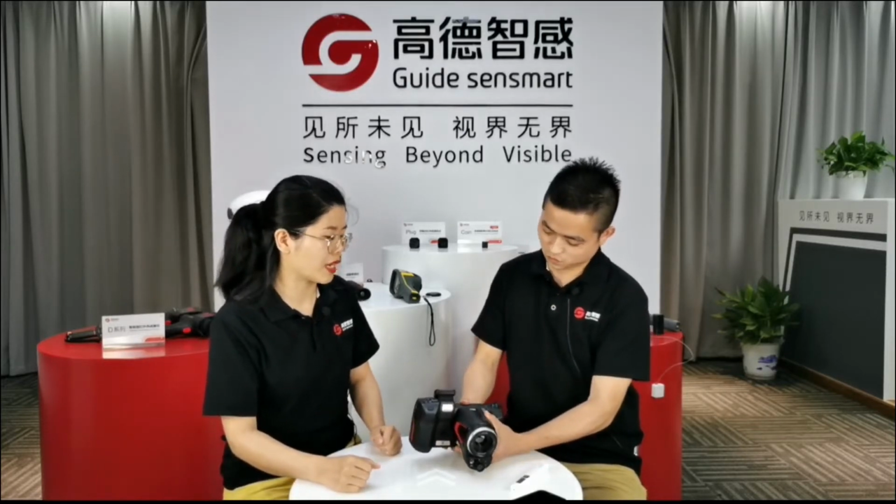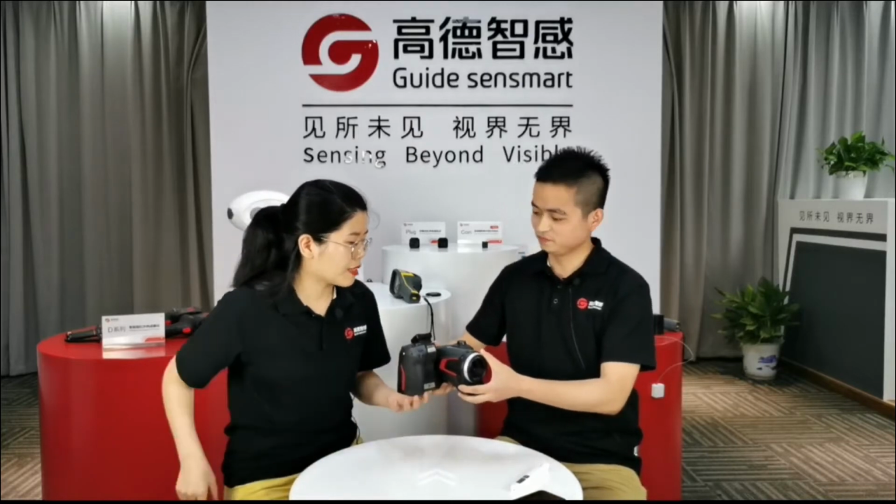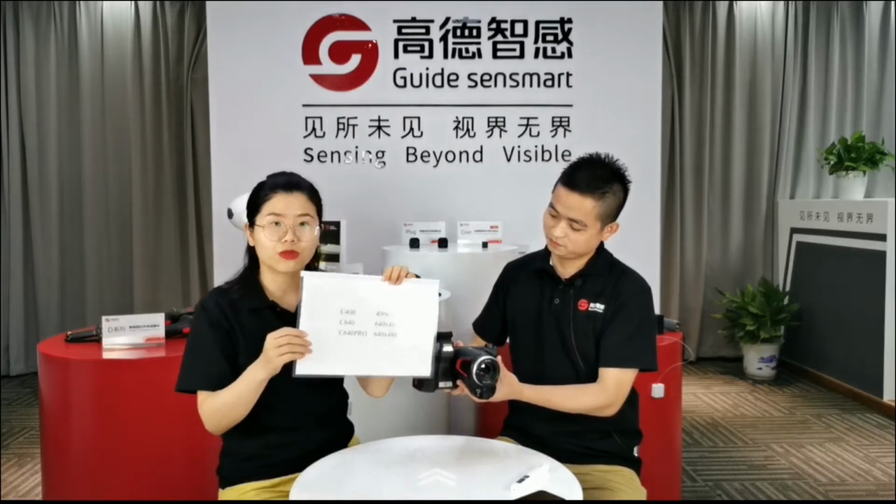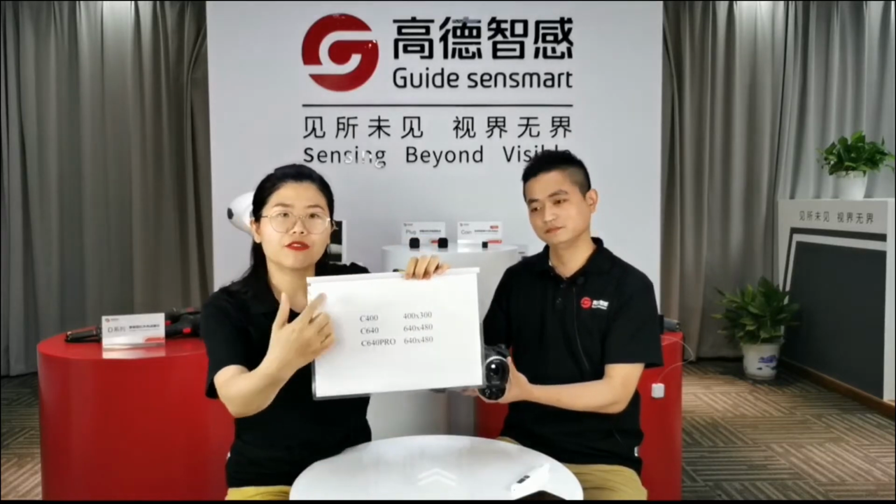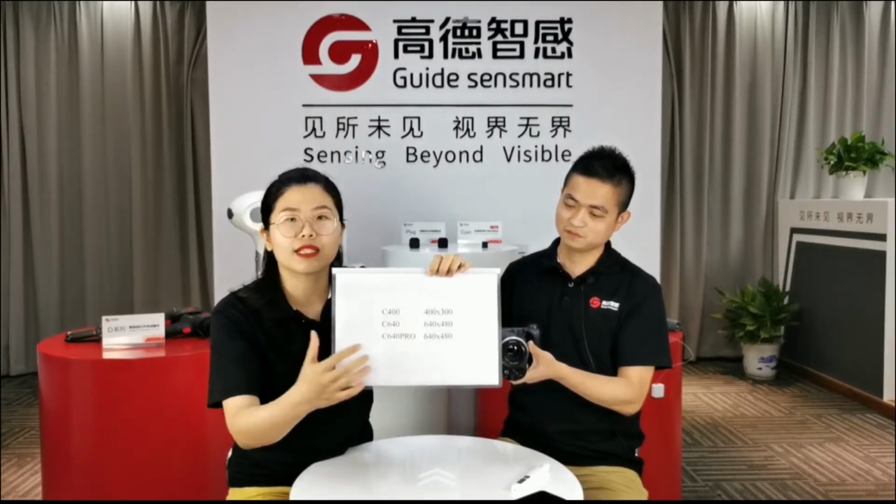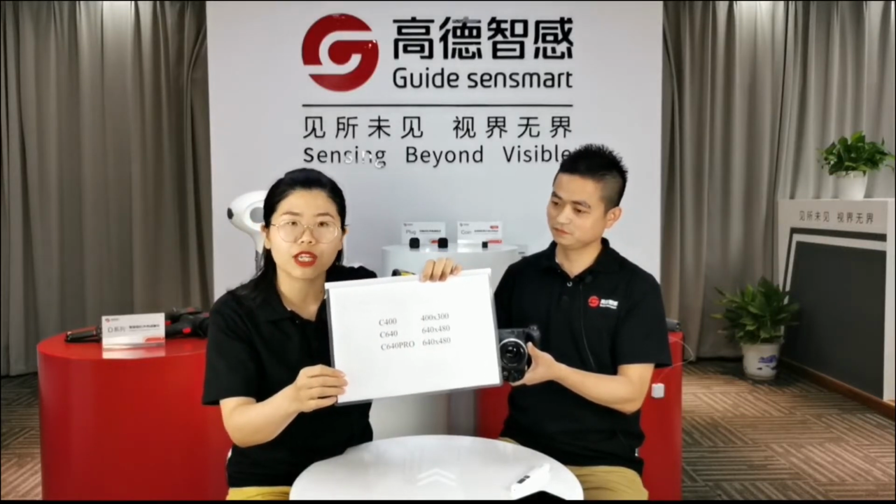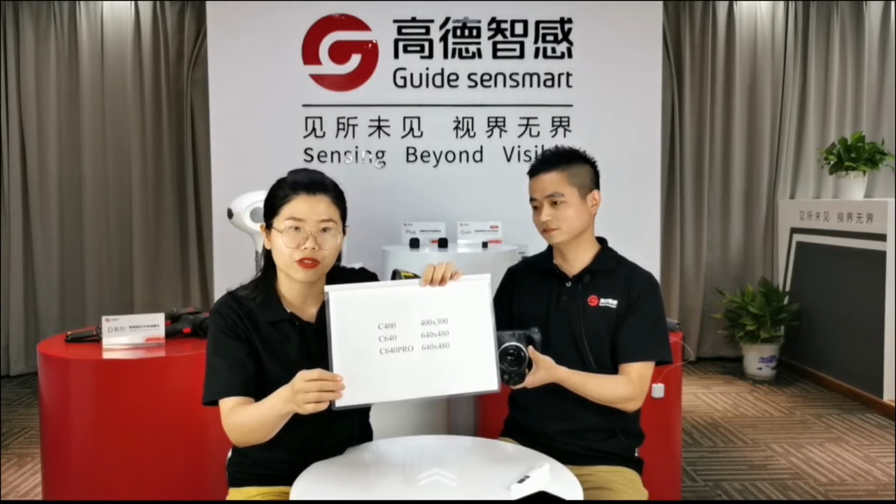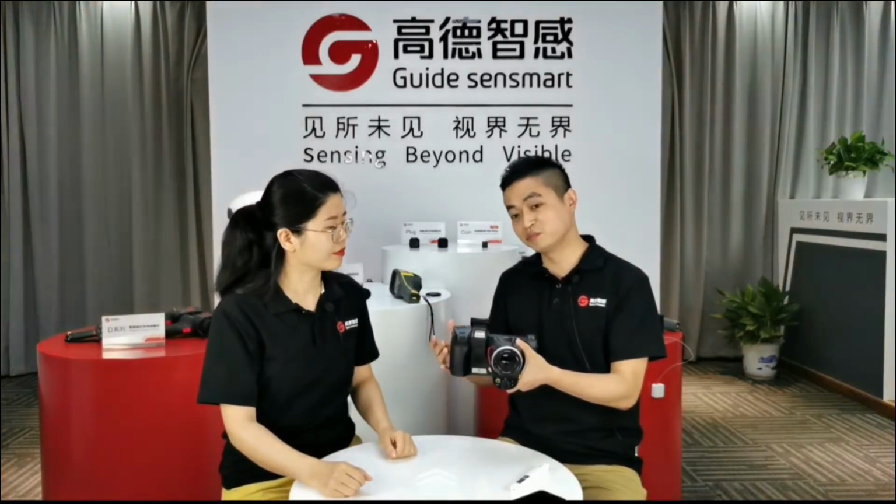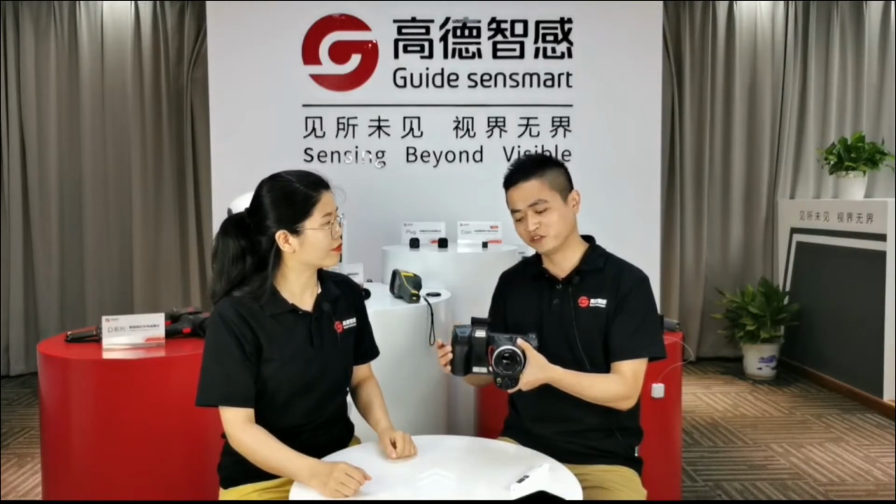Now let's have a look at our C-series camera. Yes. And for the C-series, we have at least 3 models. You can see here the differences between the 3 models are the resolution. And if you want to know more details of this camera, please leave us a message. Yes, the C-series camera is the most powerful thermography camera in our company.